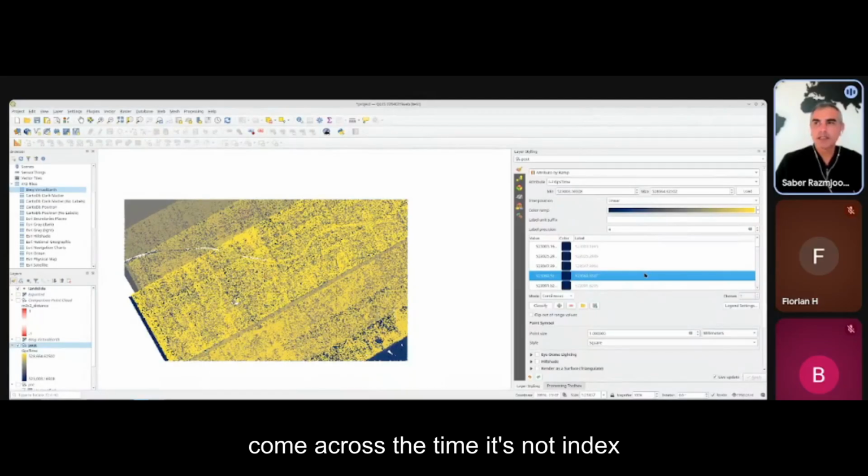And if you have a large file, I don't know if you have come across it, and it's not indexed, you drag and drop it as LAS in QGIS. Sometimes it takes a minute or so to index the file. So it becomes very unuser-friendly to move the data. We need to think about some ways of addressing it.